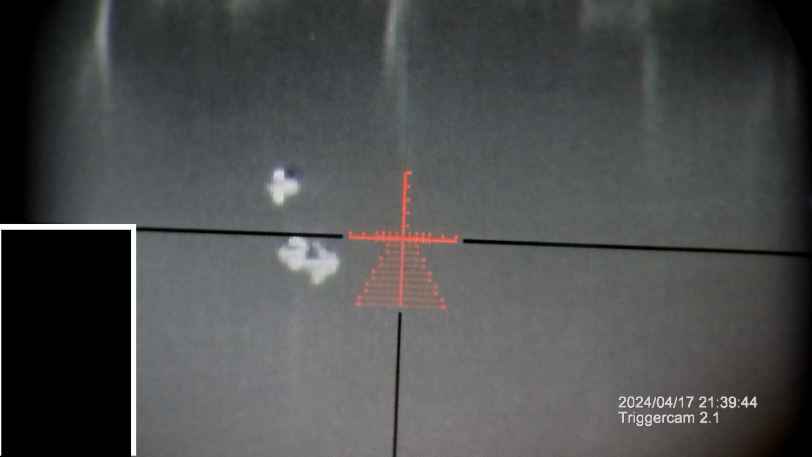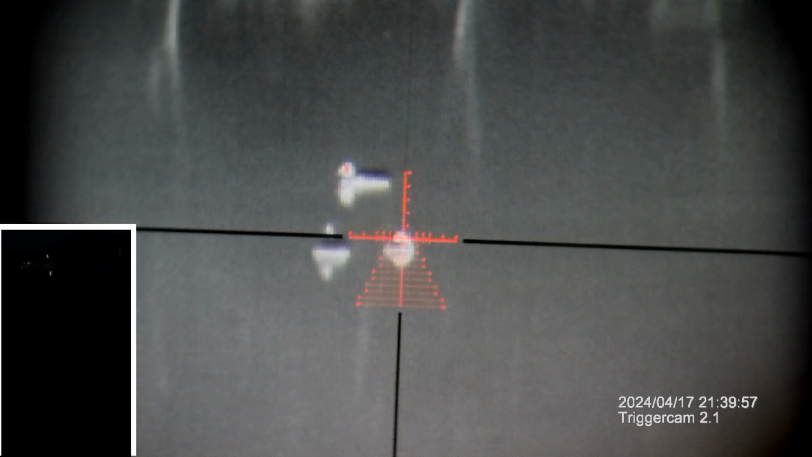I'm gonna grab my phone real quick while the ducks are right there. So the rifle's pointed at these ducks. The rifle is cleared. No mag and the bolt is open, or action's open. We can't even see that. See, this is what it looks like right now. This is all you can see with the naked eye. You don't know what house you're looking at. Pointing up to the sky right now. There's the moon. That's all that's out.